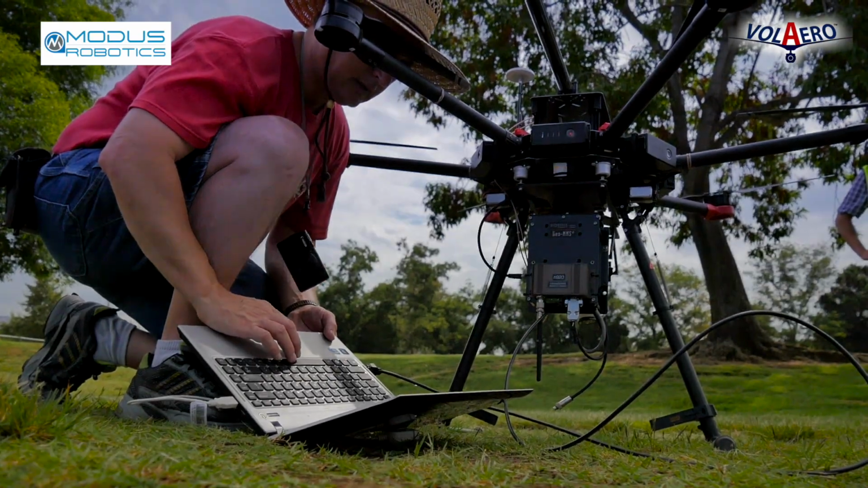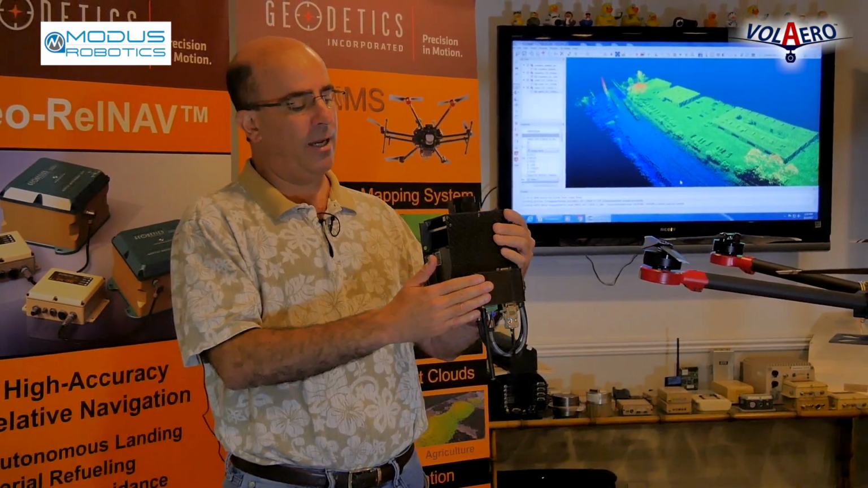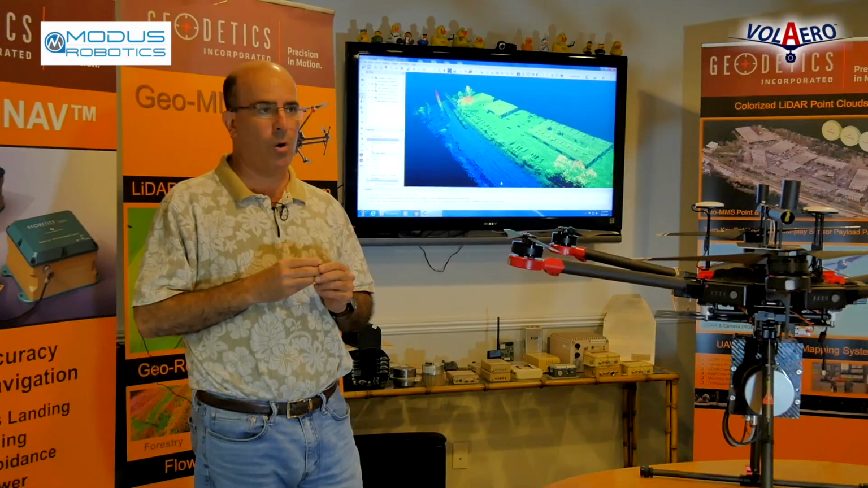What I'm holding here is our GeoMMS mobile mapping product. It's a sensor fusion system which includes a new sensor called LiDAR. We have a GPS-aided inertial navigation system that we build, and a data link is here as well. So we have some unique capabilities built into our system.